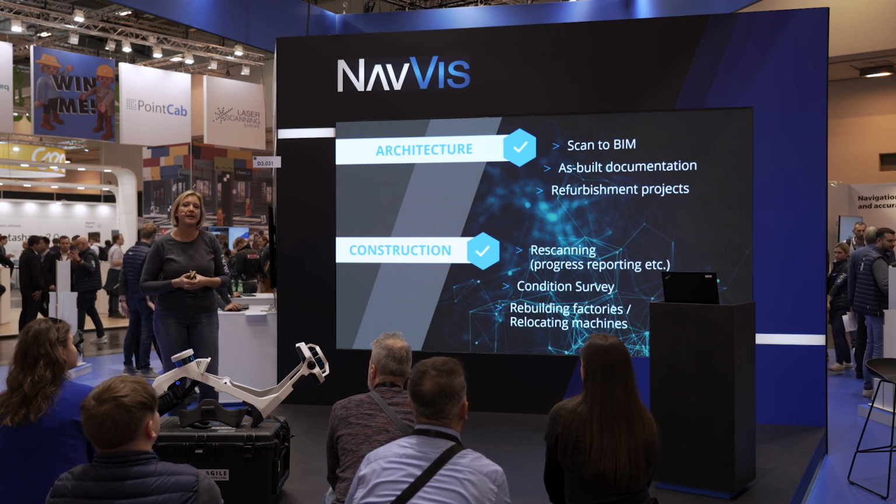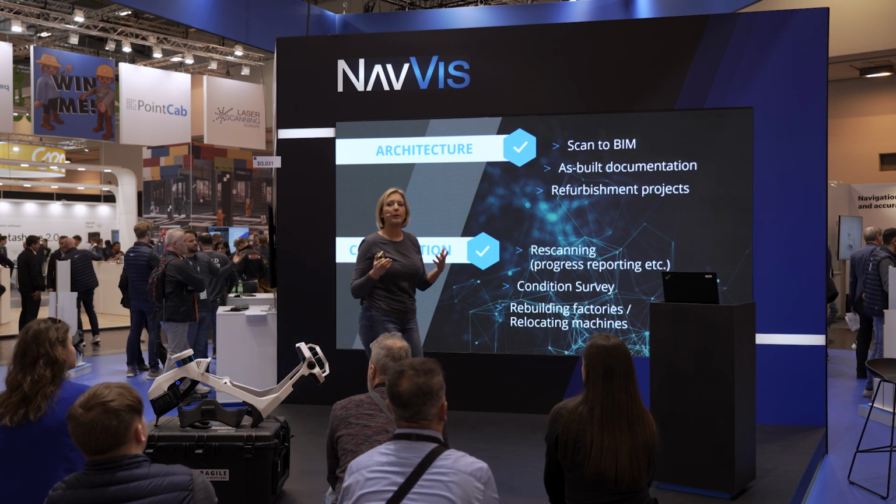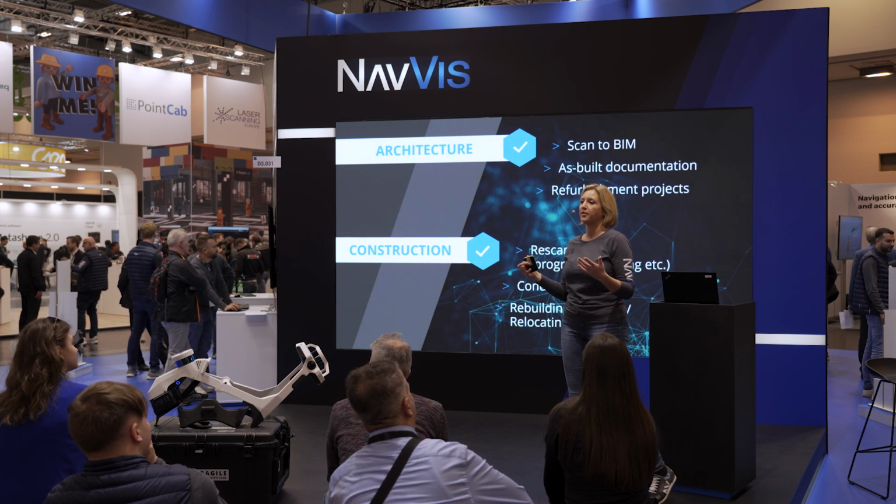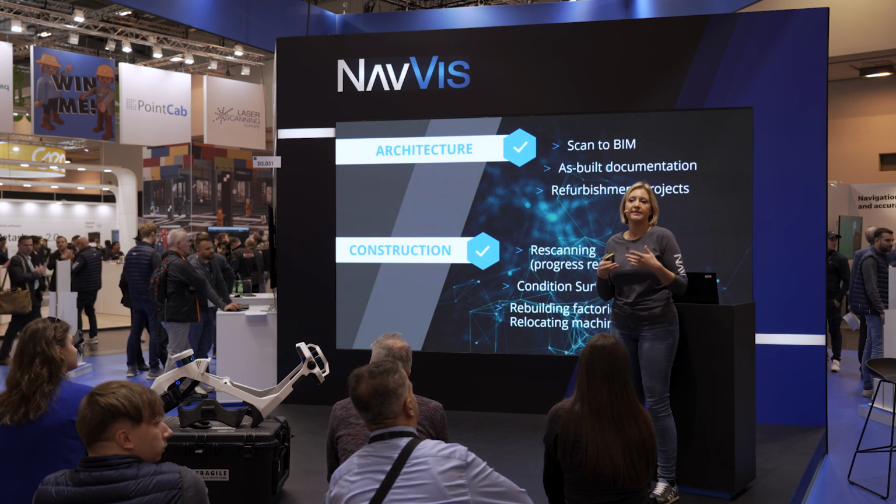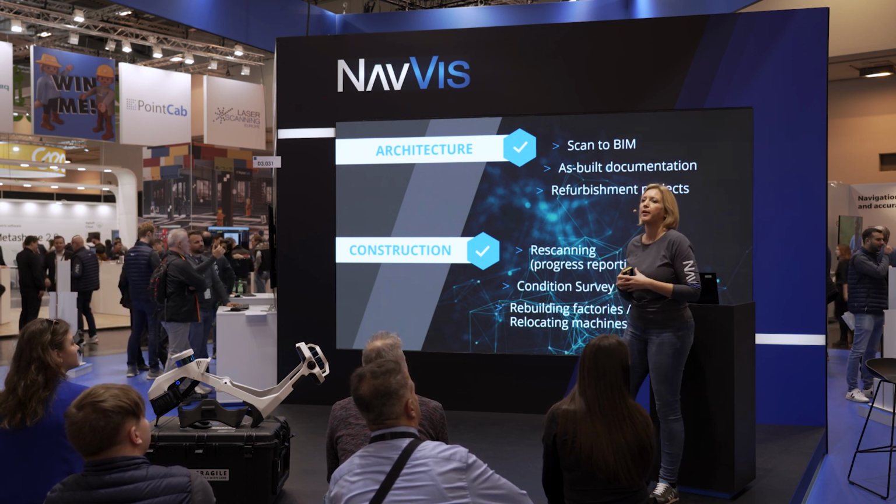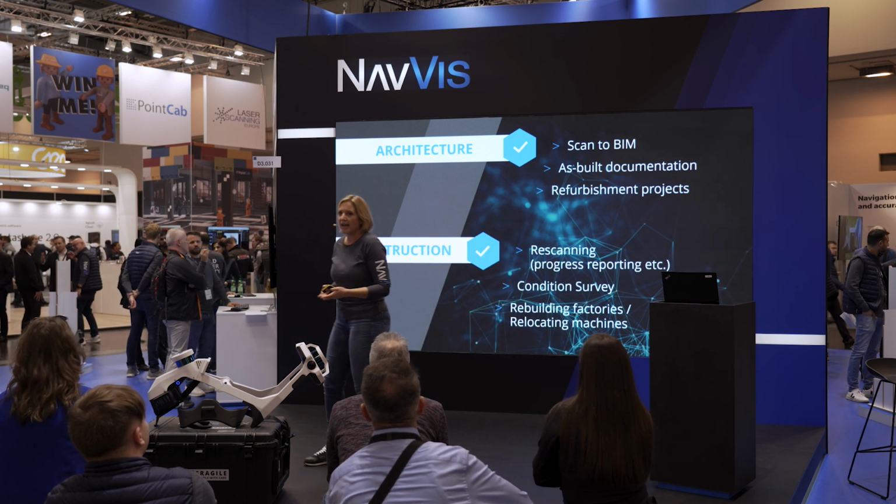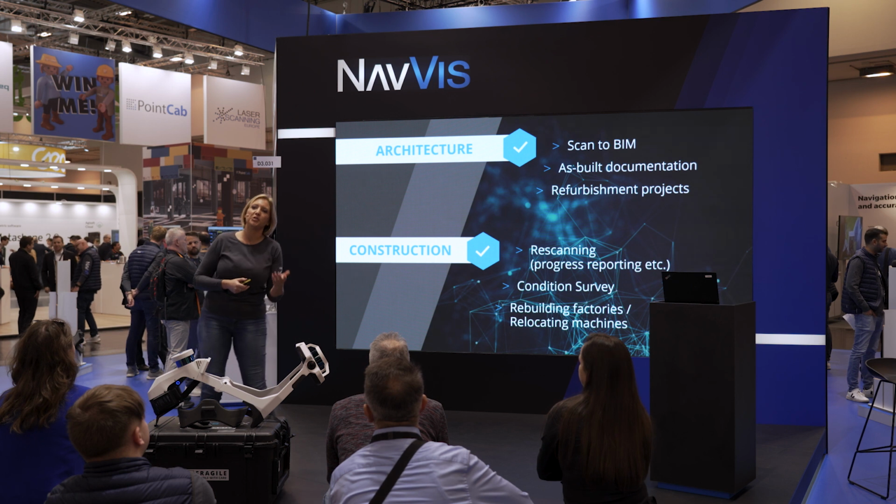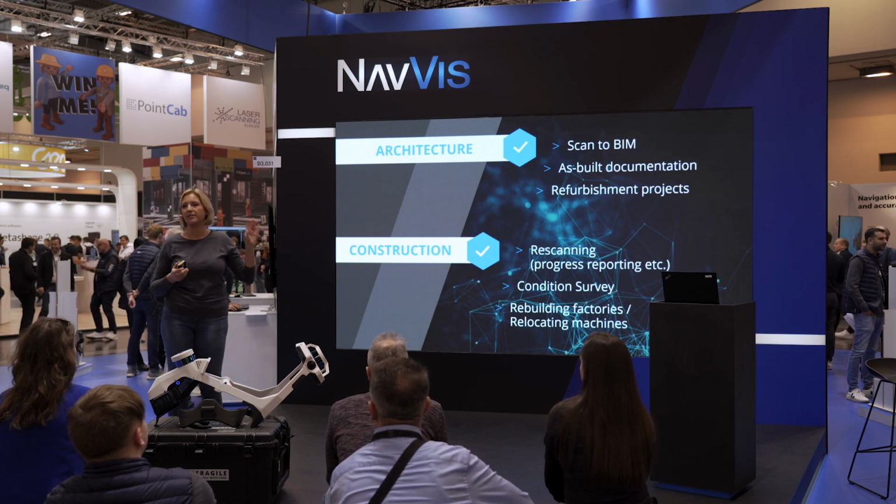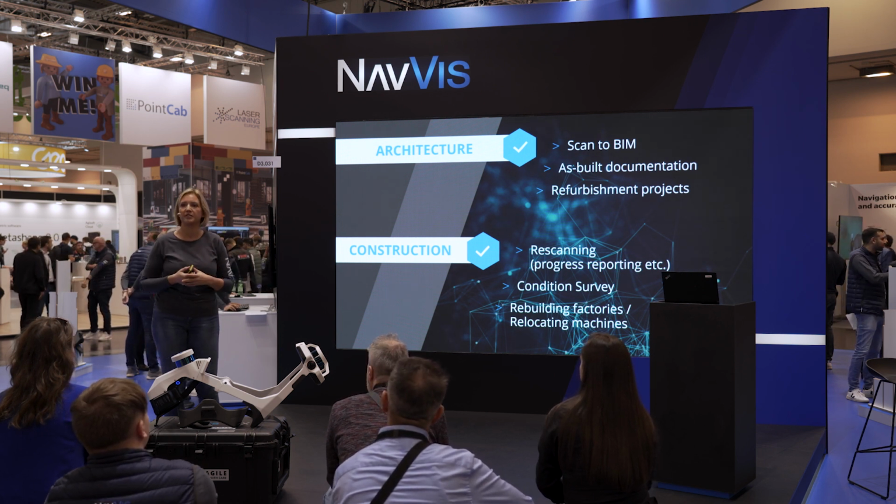Condition survey is another one. Big construction companies, when they win a big project, usually have a lot of contractors as well. They're not doing all the work themselves. You might have 12 companies contracted for a project. Then there's the day of handover, where they hand over their work, and you might have discussions afterwards. What did you hand over? Was this broken or not? Did you do this or not? You don't want to have that. So it's super smart to do a quick scan with Navis VLX. Then you know exactly what was handed over and you won't have those discussions.